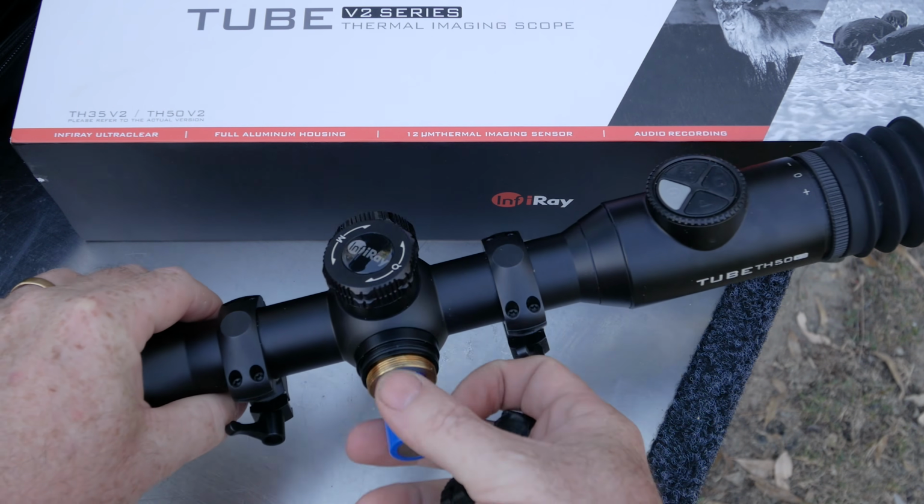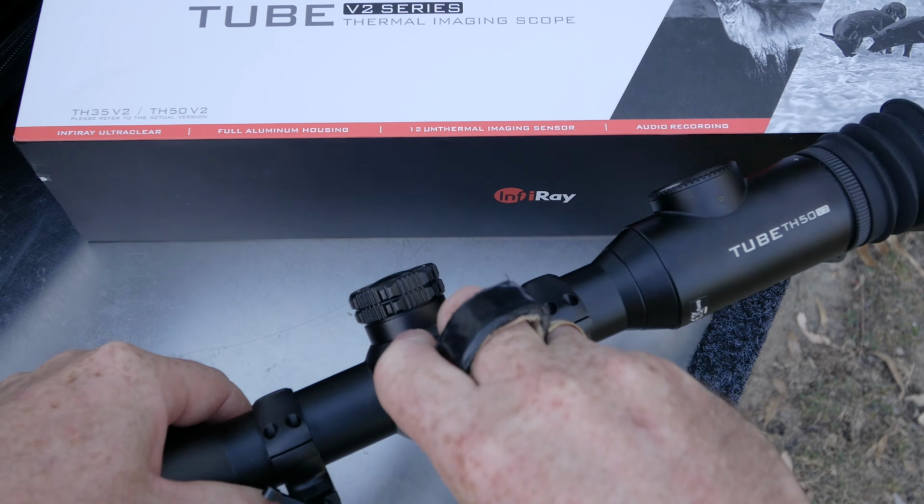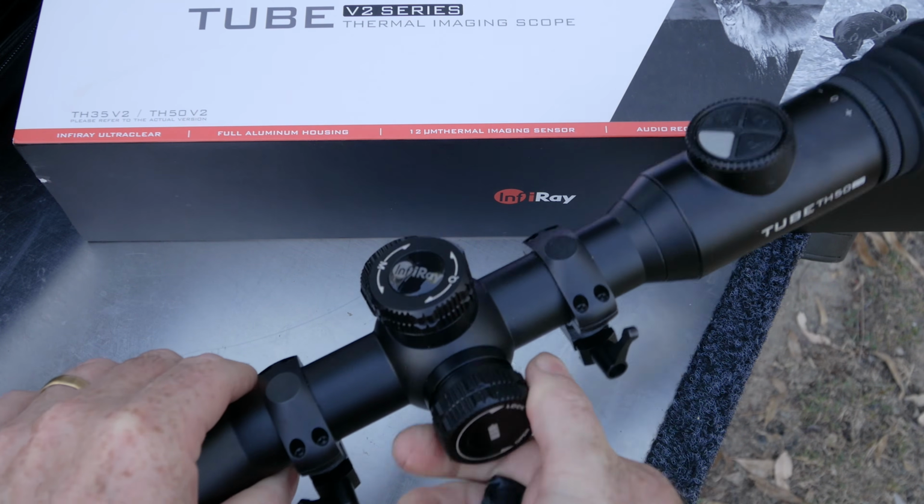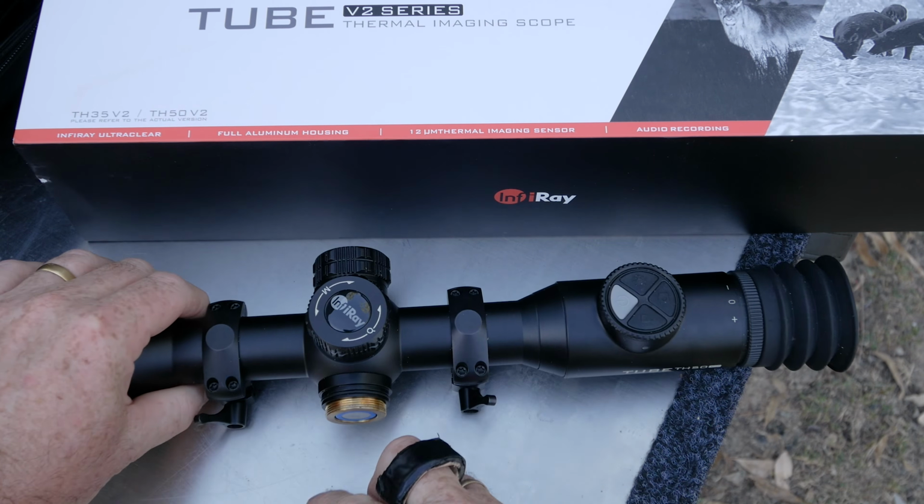It did actually come with two of those, so you don't need to chase them up. I think I've got 4 of them now, and that seems to do me. I think I'll leave that off for now.